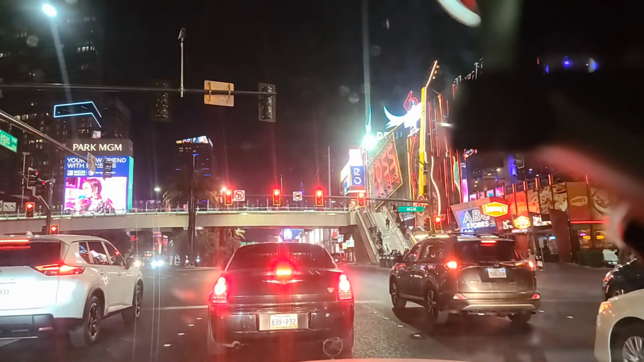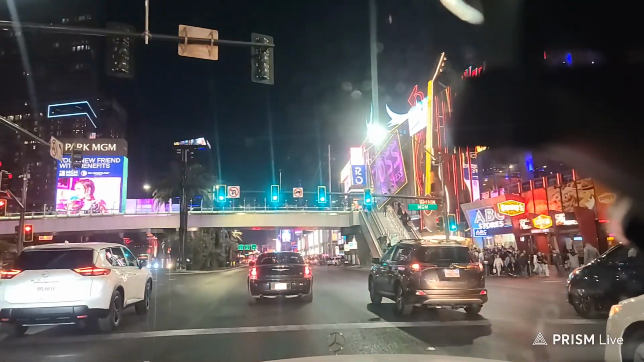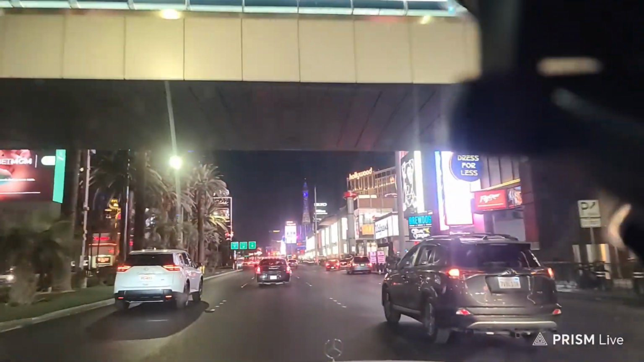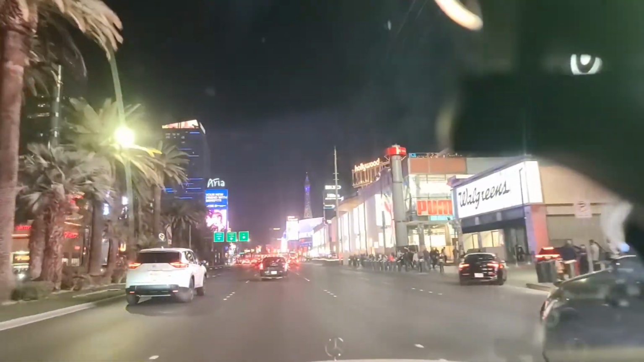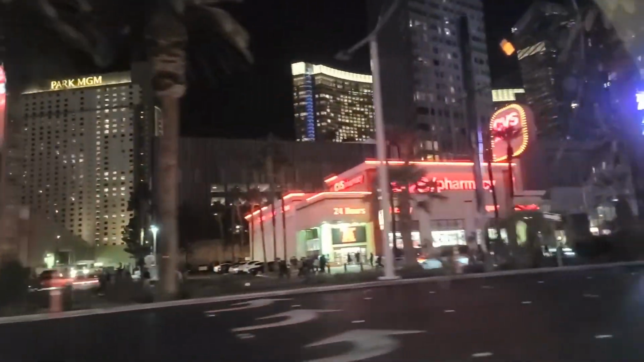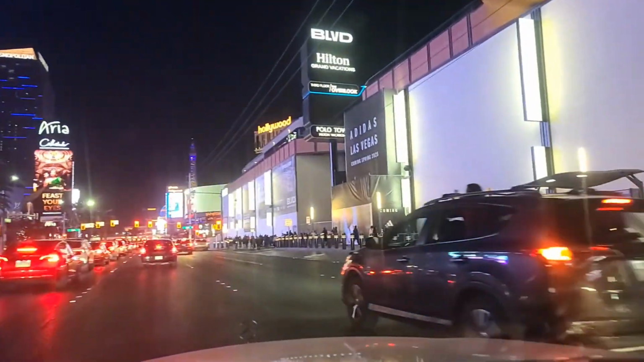A modern miracle there on the right, just past the traffic light. You see both escalators in full operation there. That is a very rare sight here in Las Vegas. Usually there's one or both sides down and then people have to take the stairs, heaven forbid. That becomes a problem for a lot of folks. Shake Shack over there. CVS right there, one of the many here. And then Hilton Grand Vacations.